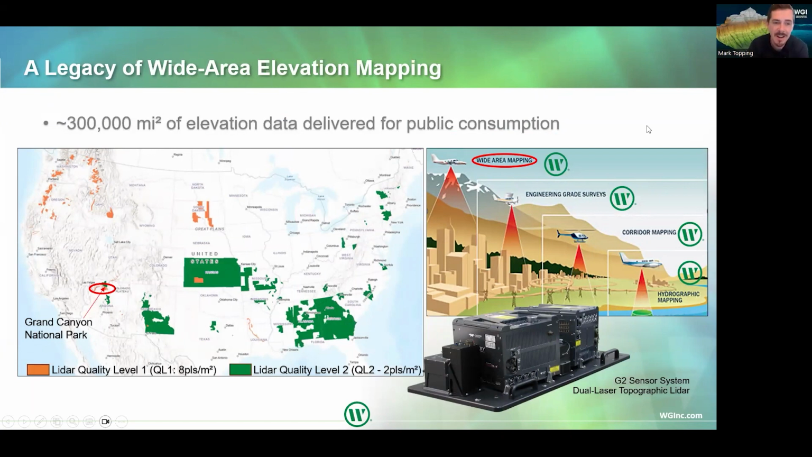And I would break down airborne lidar mapping into sort of 4 categories just to kind of show the area that we're going to be focusing on today, which is wide area mapping. So on the graphic on the right, you're seeing a larger survey aircraft with a long-ranging lidar sensor. Typically, we fly higher for elevation mapping because the key is to collect large areas efficiently and cost-effectively, and that's something we do.